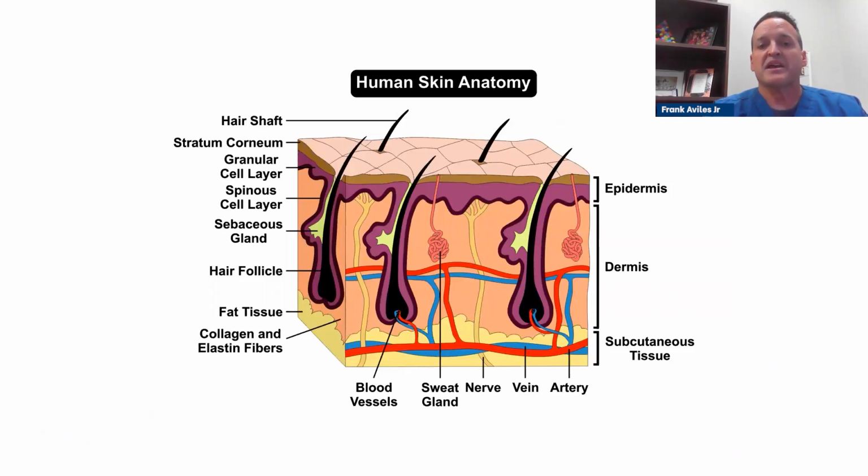The one thing I want to say is that when we do wound care, we look at the skin. The skin tells us a lot. Number one, each layer has a function, but blood has to get to the skin. And the great thing about skin is that when we do our visual assessment, it tells us a little bit more about what's happening with the body.